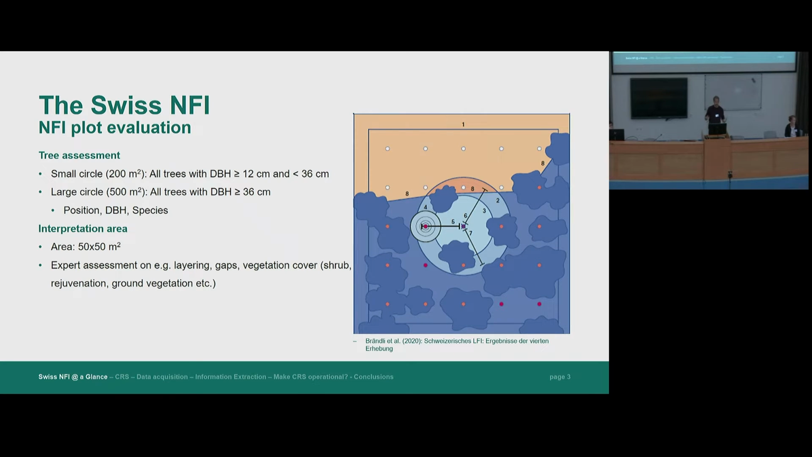In general we have a 50 by 50 square meter interpretation area, which is the square area that you see in this figure on the right hand side. Within that, around the plot center, we have two concentric circles of 200 and 500 square meters where we do all the measurements on the trees, but only on certain trees of certain dimensions. On the entire interpretation area of 50 by 50 square meters, we mostly do expert assessments. So we assess the canopy layering, forest gaps, vegetation cover of certain strata, so shrub coverage, rejuvenation coverage, or ground coverage.